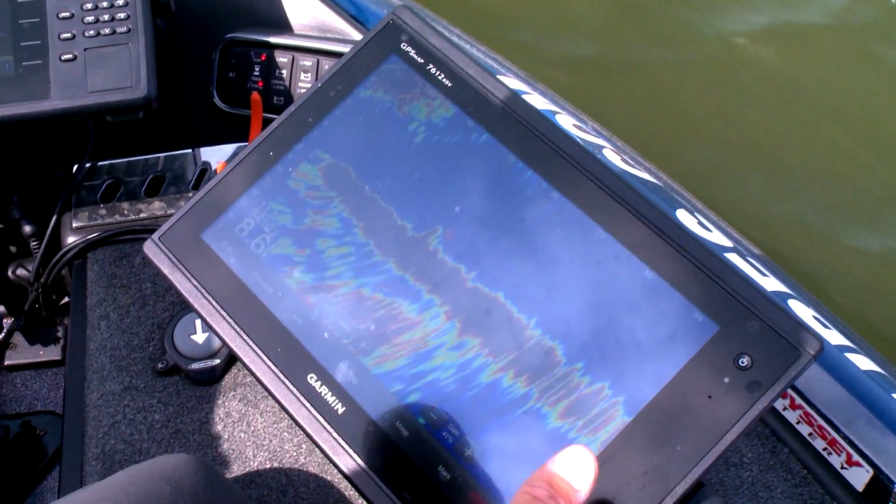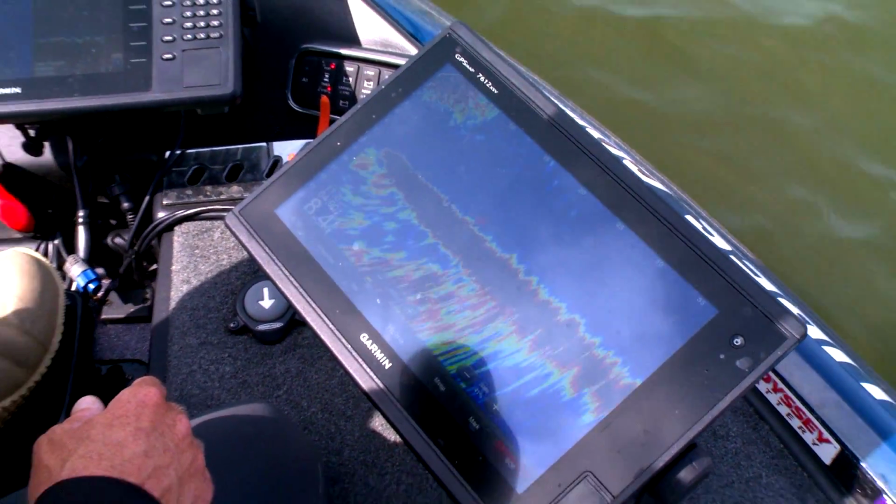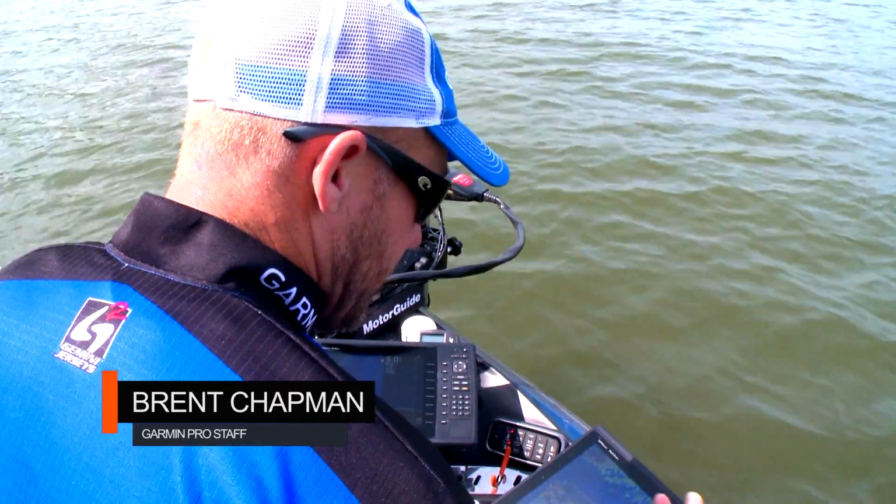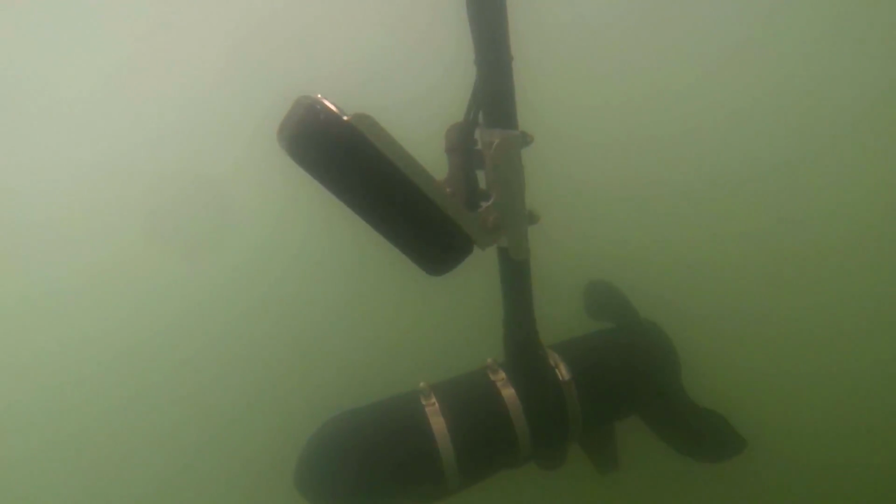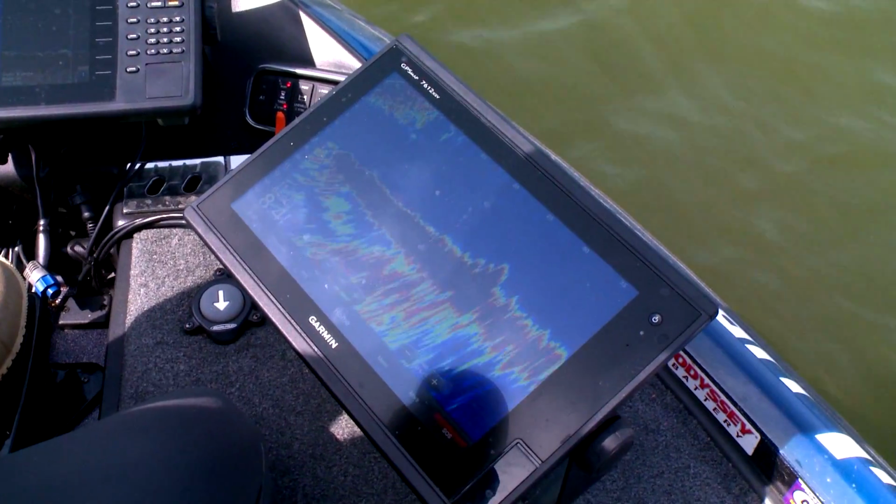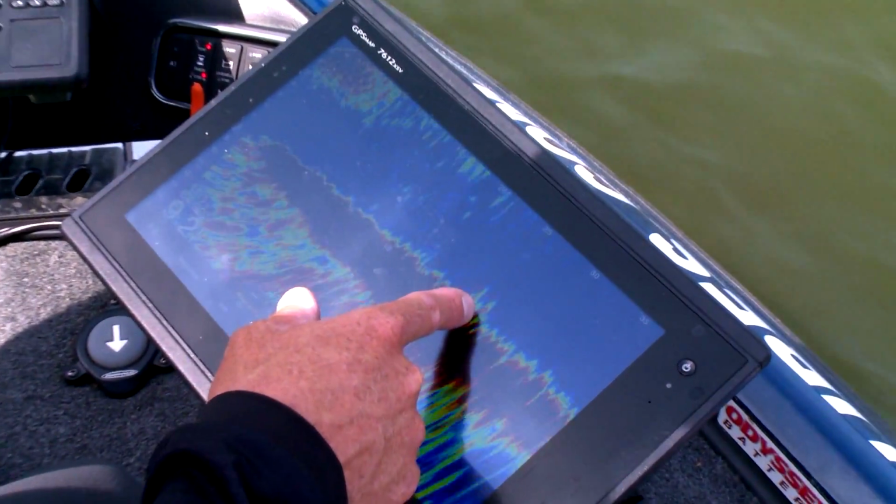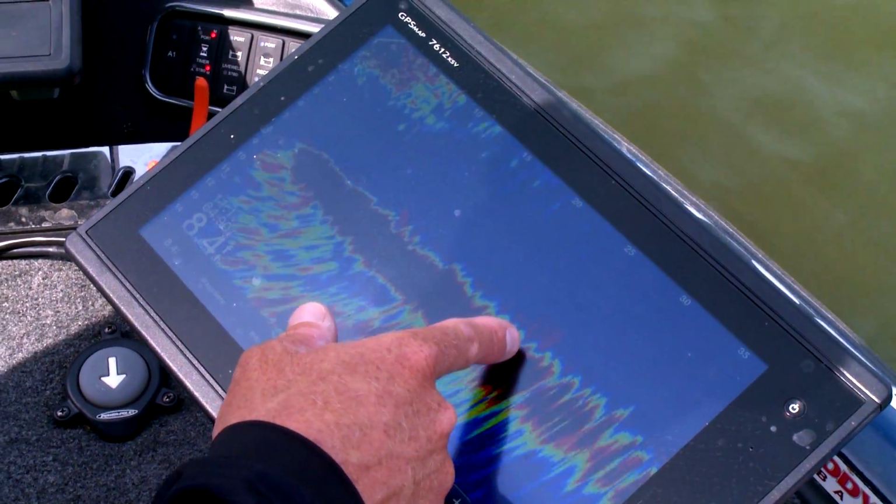Panoptix technology is just so amazing. I can spin that boat around and see what's out in front of me. Just wherever I push the trolling motor, turn the trolling motor, I can really see what's out there. And right here, for example, that's probably a stump.